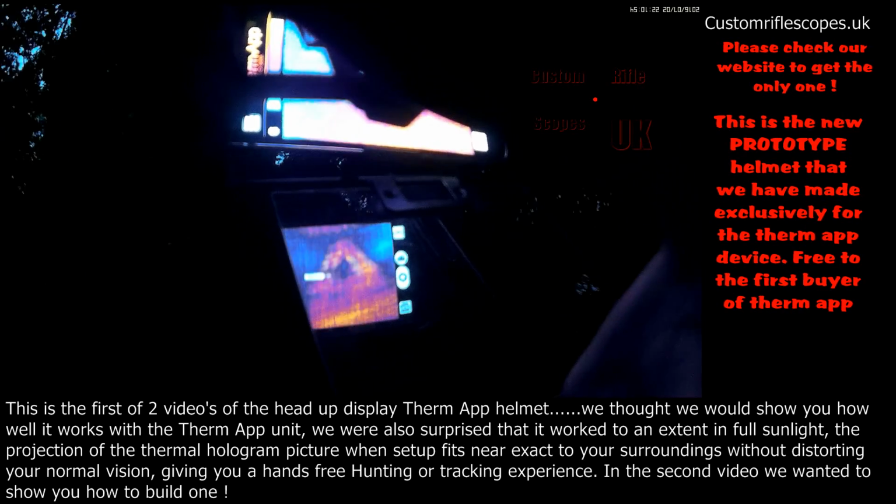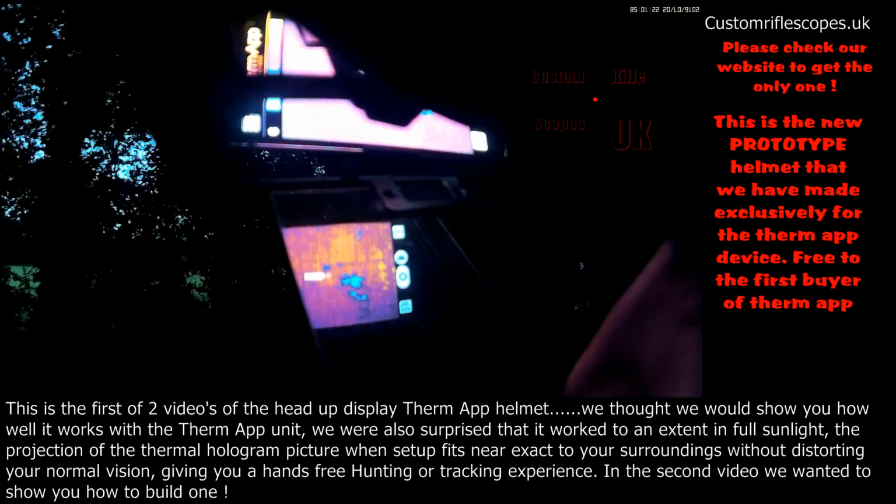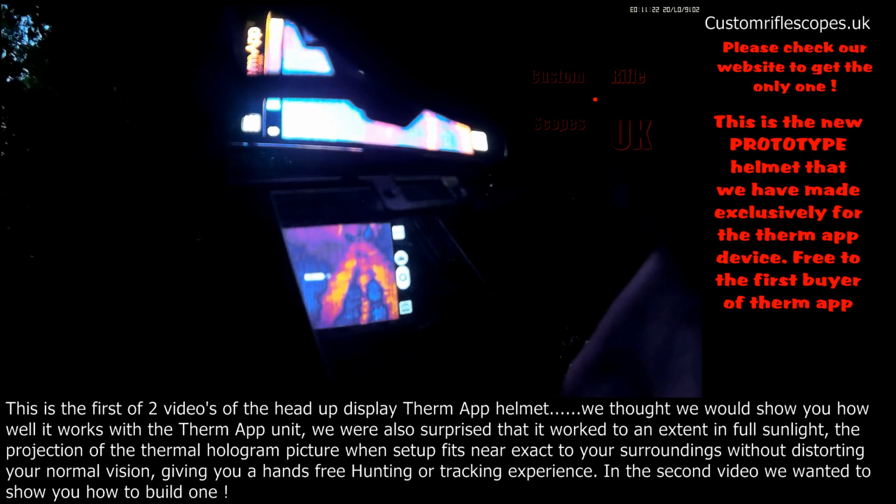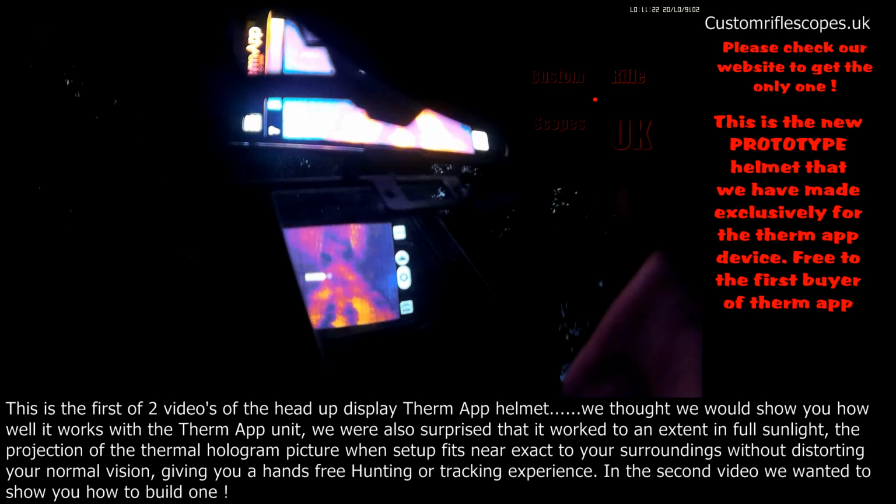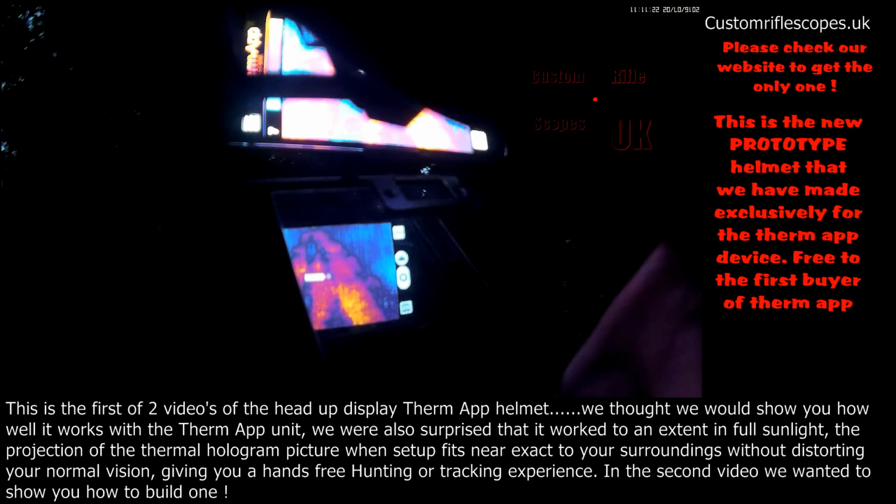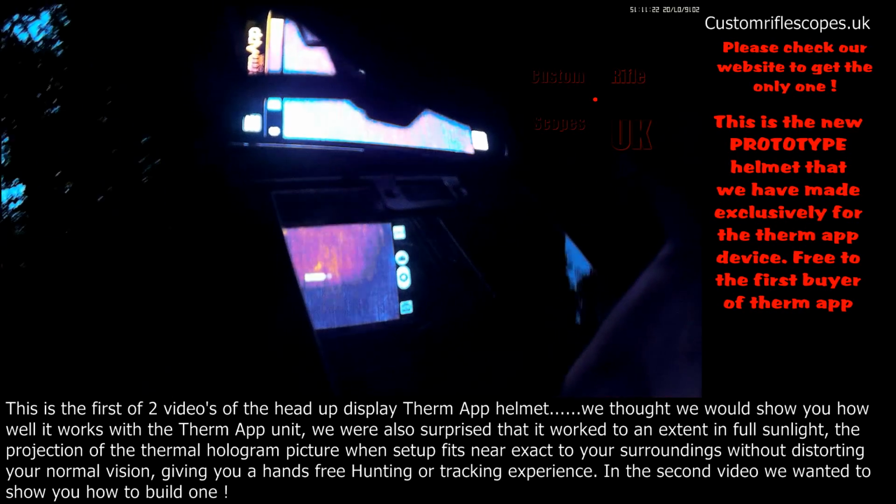I think probably because I'm talking too much. Look. But I'm not using my eyesight, I'm using the thermal to navigate at the moment. And I haven't tripped over yet, so that's a good sign.